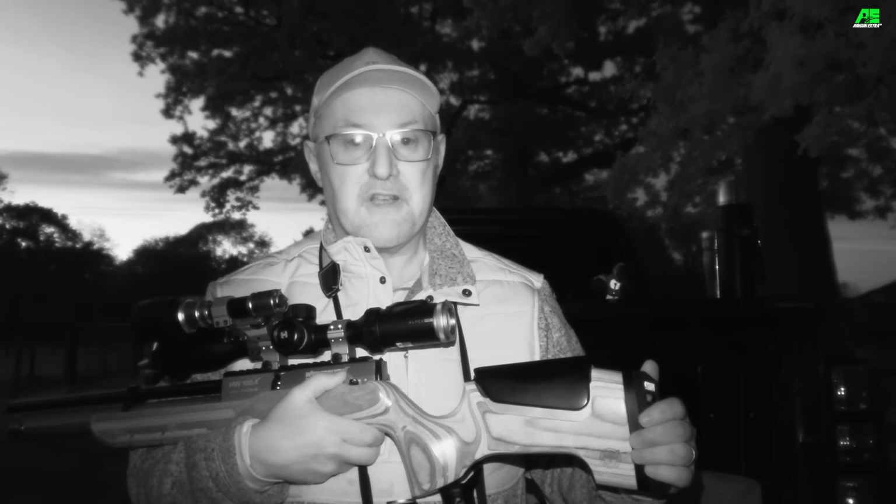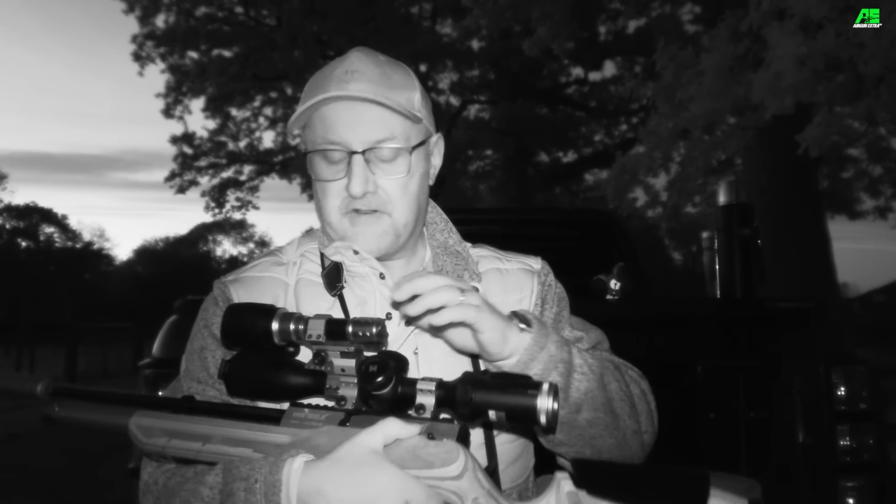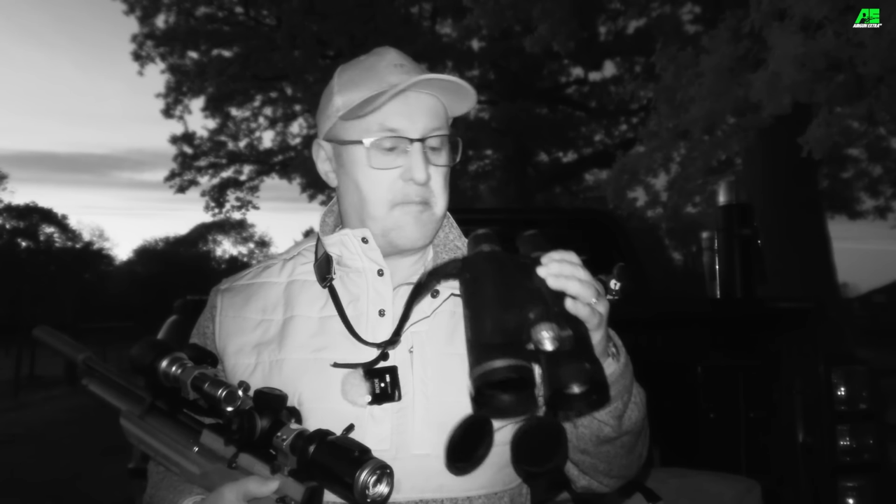But it's almost fully dark now, and although the Alpex Pro has a really good low light colour mode, when it gets fully dark you have to swap over to the night vision infrared mode. So what I've done is I've just popped on an IR torch. This is a PB-IR, a Paul Baker IR torch, which is great in the dark, it really, really is. And I'm also using my Hikmicro Weihrauch thermal binoculars as well.